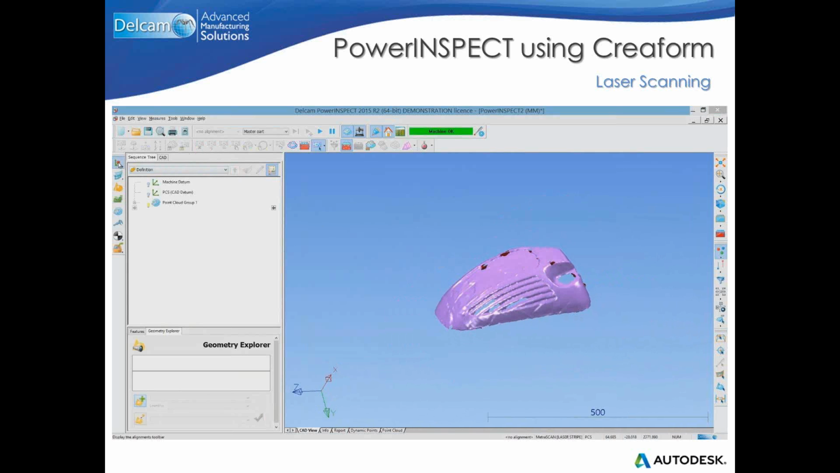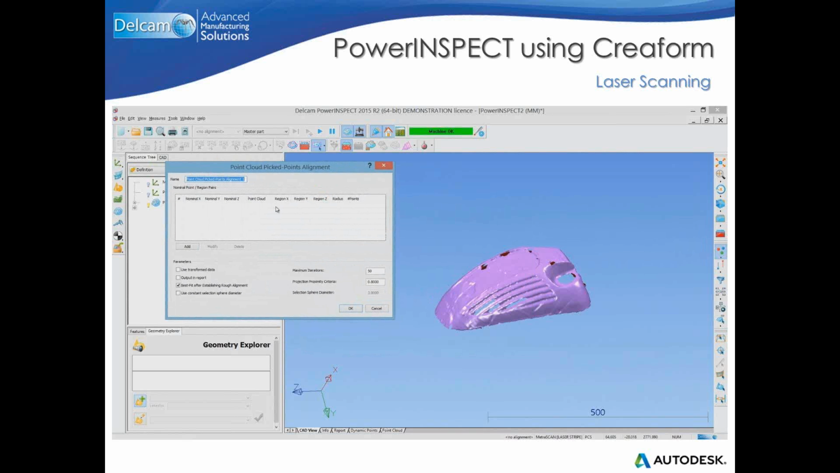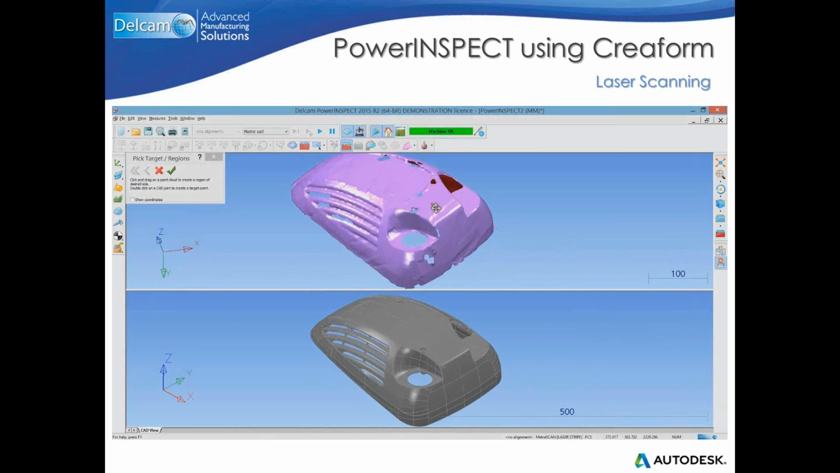After this, obviously we need to create an alignment. To create an alignment, we use the point cloud best points alignment. We need to get at least 3 reference points for using this alignment. So I will get the first reference point on the top, clicking the corresponding point on the CAD.